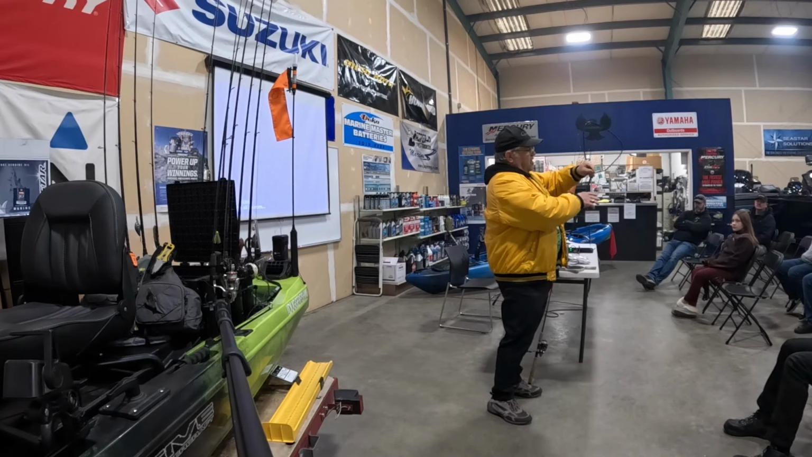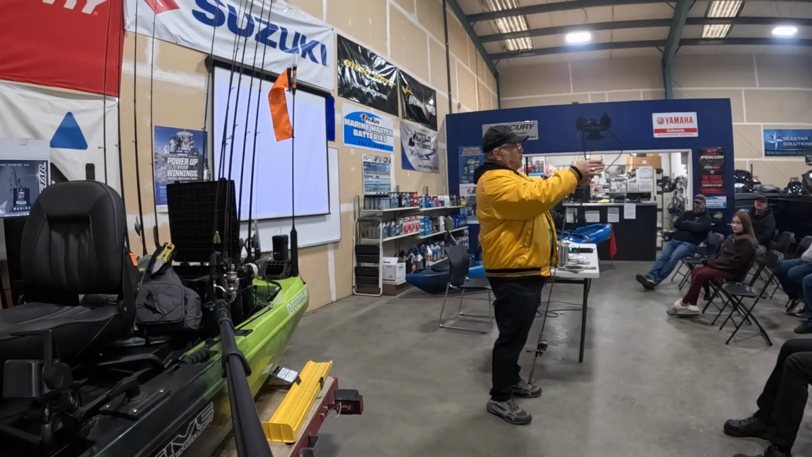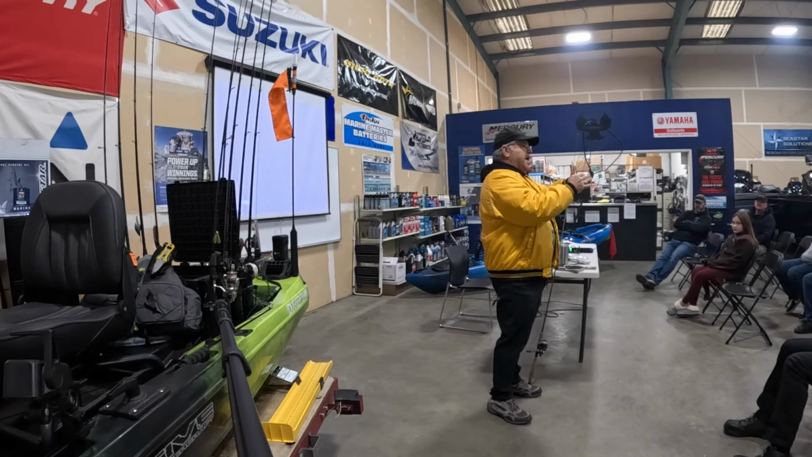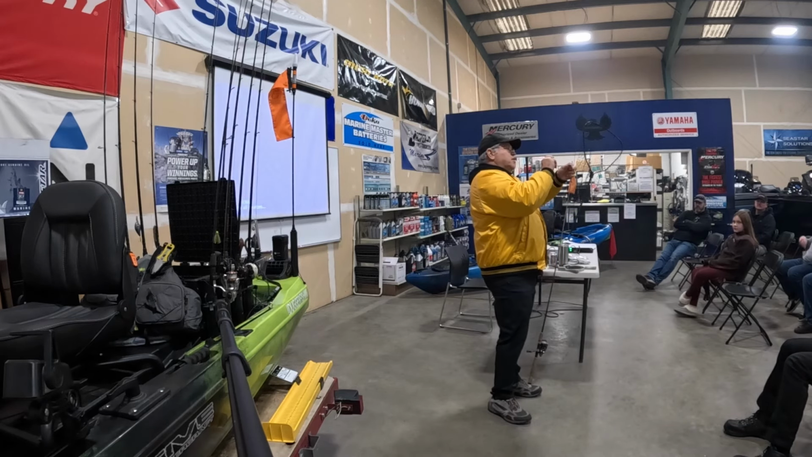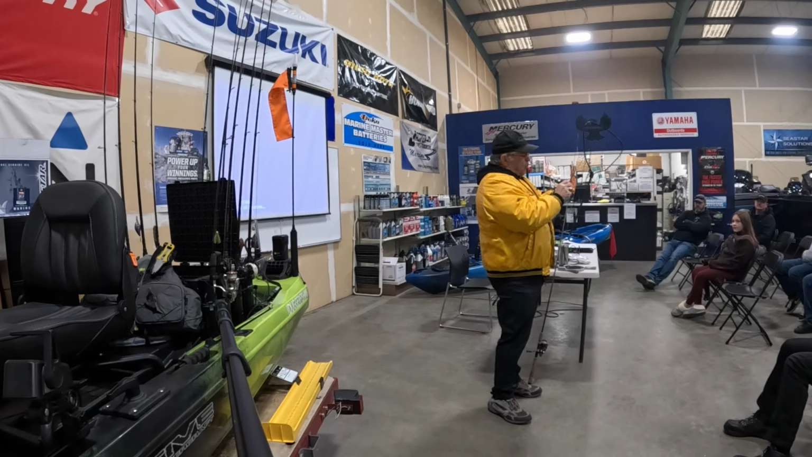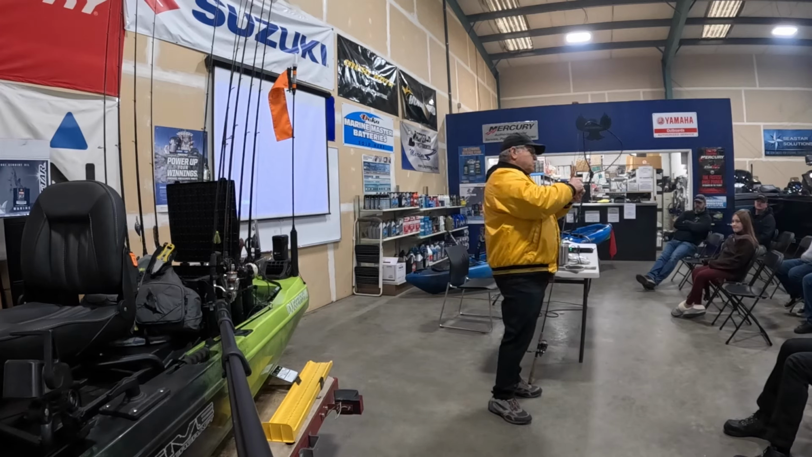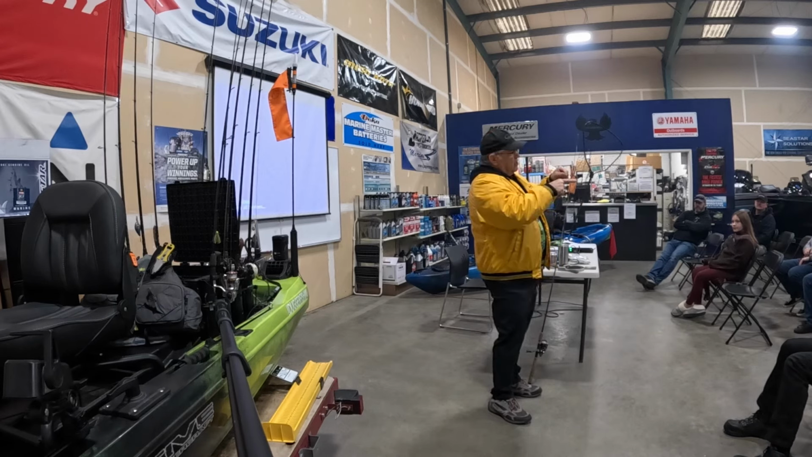And more importantly, it also lets the weight slink like a slinky over top of obstructions. It bends, and it's a streamlined clip and a small swivel, and the point of the lead is so small that there's nothing to hang up. There's no edge to hang up as it's crawling over rocks.